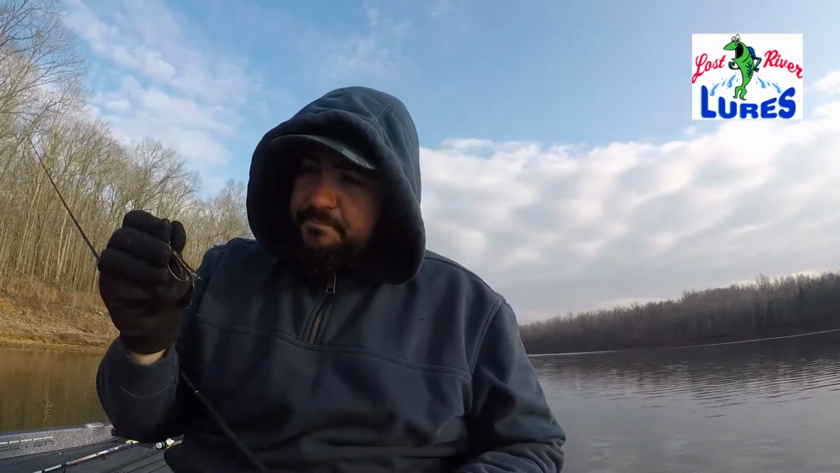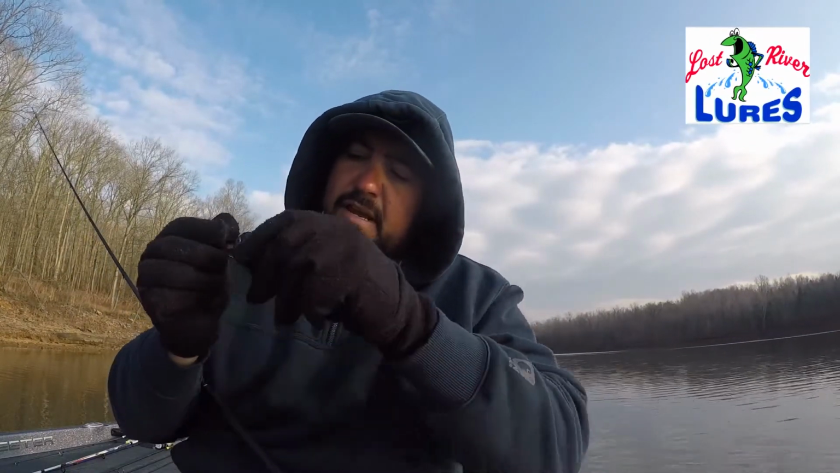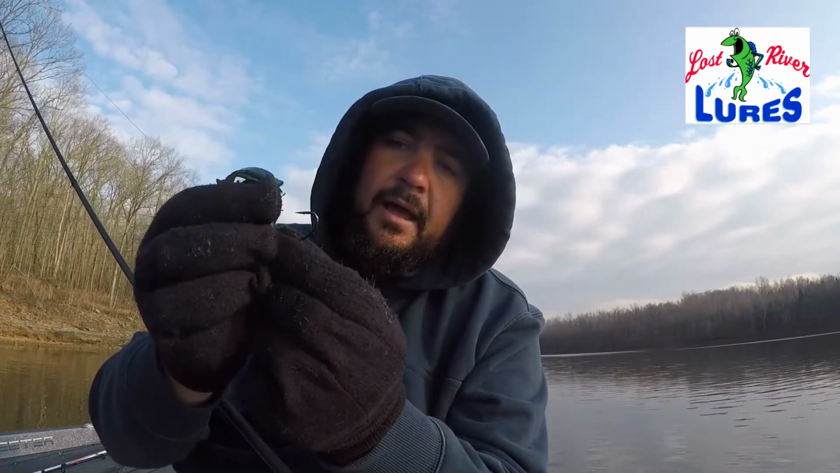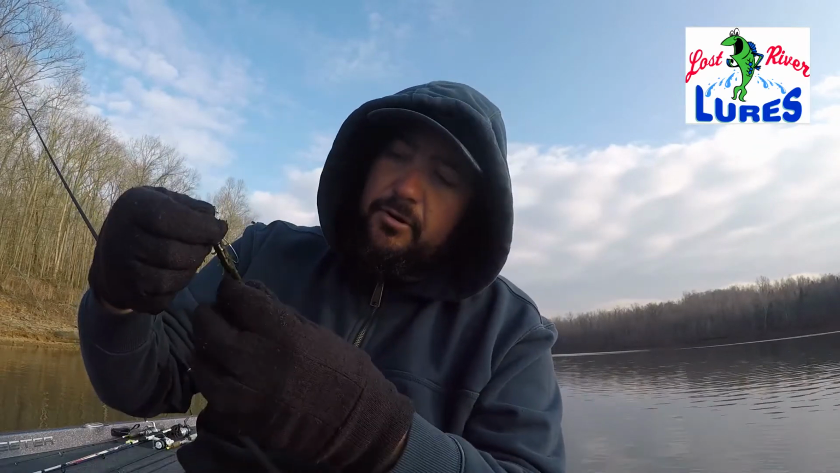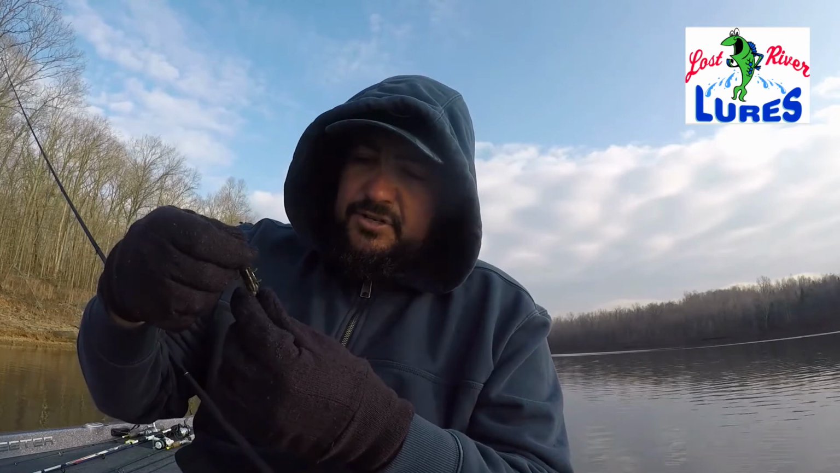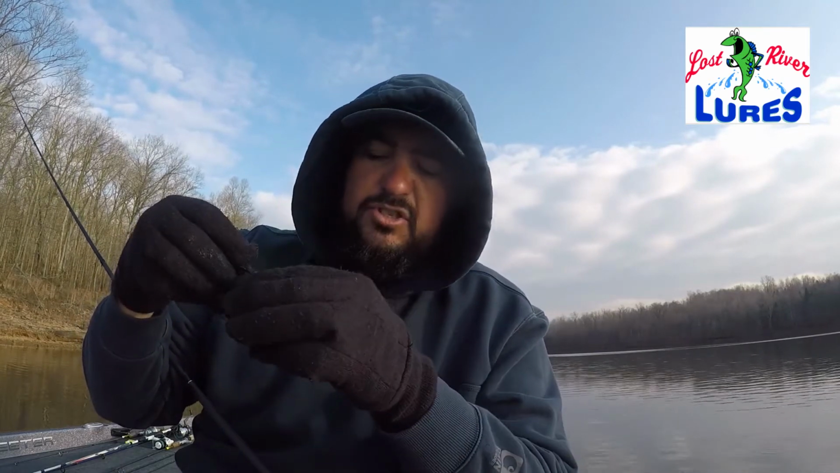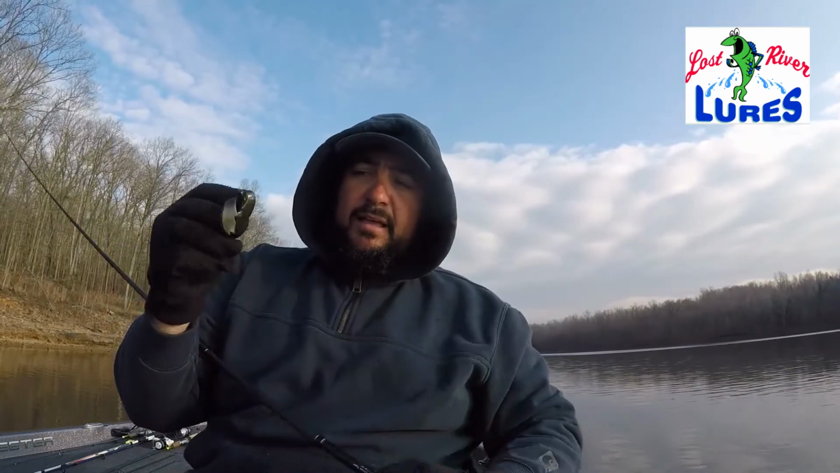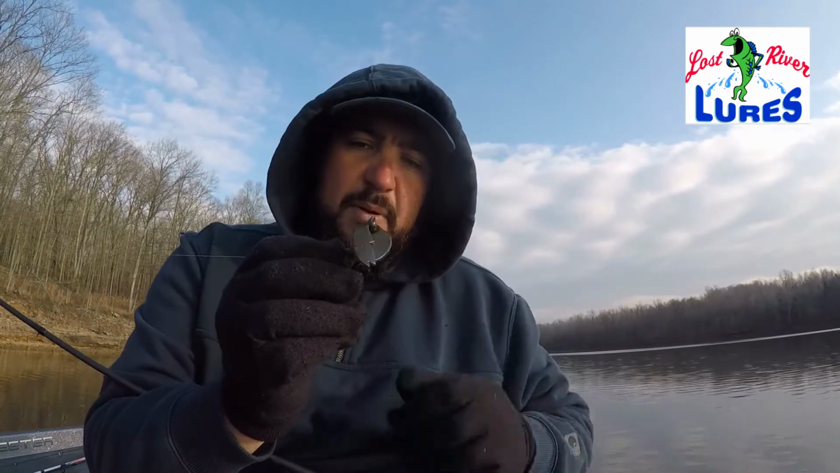All right, so we're just using a Lost River Lures shaky head. And this has got a really unique hook style in it. And we're just pairing that with a green pumpkin chigger crawl. Now, a lot of guys like to fish a swing head doing this, and all we're doing is throwing it out there and just a real slow reel back to the boat. We're not sweeping the rod, we're not bouncing it off the bottom or anything like that, just a slow reel, and just keeps that bait on the bottom.